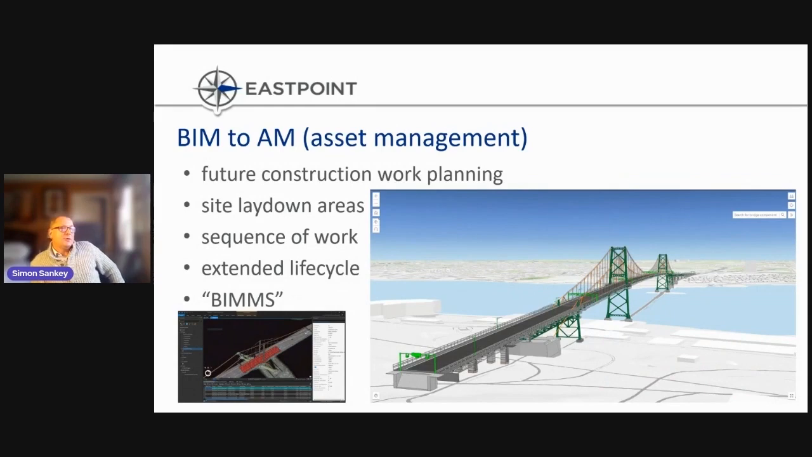So the larger image here shows the bridge brought into Esri Canada's asset management software. They're the company that's been tasked with the database required to spit out the work packs and the field reports. And the BIM model, if it's kept current, can be used by the owner to design and plan future construction projects, organize site laydown areas, construction sequencing, that kind of idea.